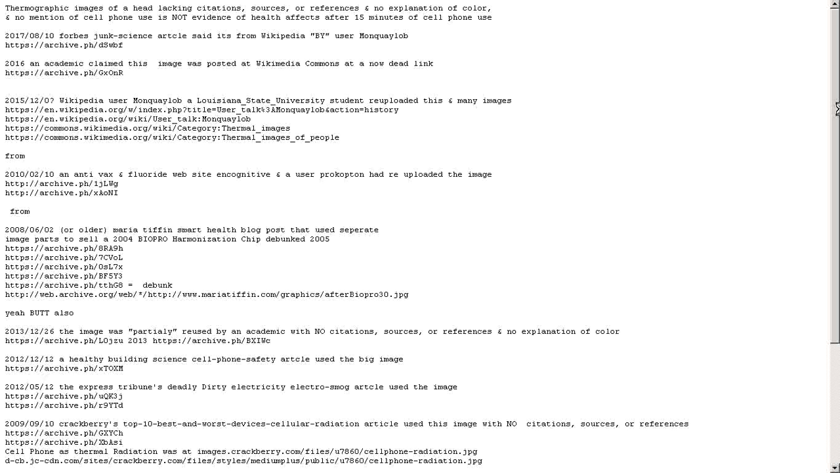And now you can read his work. It's still there. Category thermal images or thermal images of people is where it was, but it's gone now. You can look up user talk. That's where he stuck it, so it wouldn't be a real article, so it wouldn't be found. And you can look up the history of it, and you can look this up. But the thing is, that's where the image came from. That's literally the source everybody was using after the year 2015 around Christmas time. Actually, way before. It was like on the 8th of December.